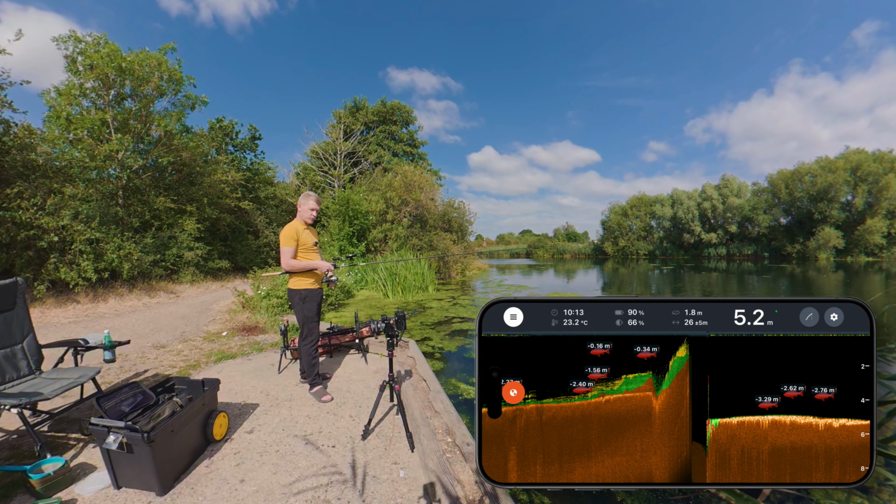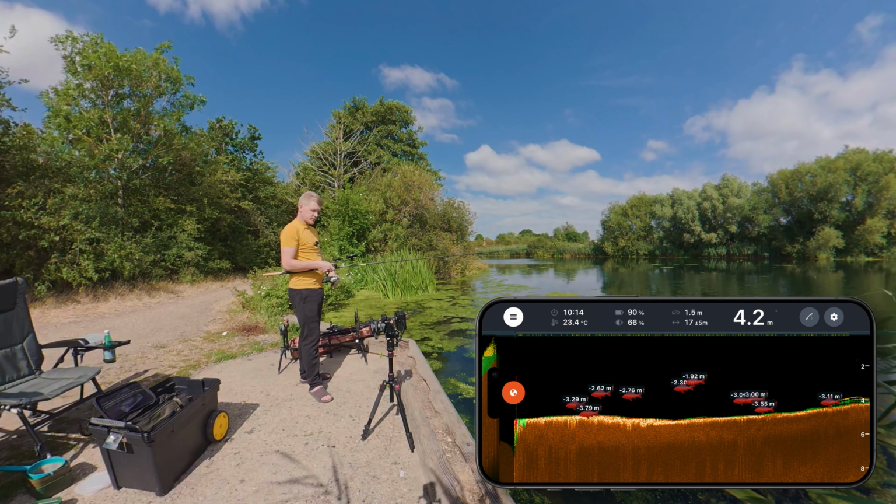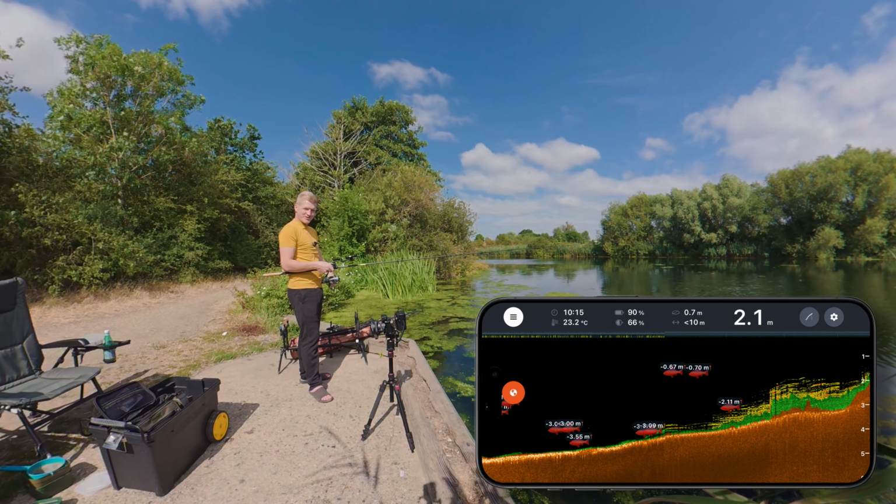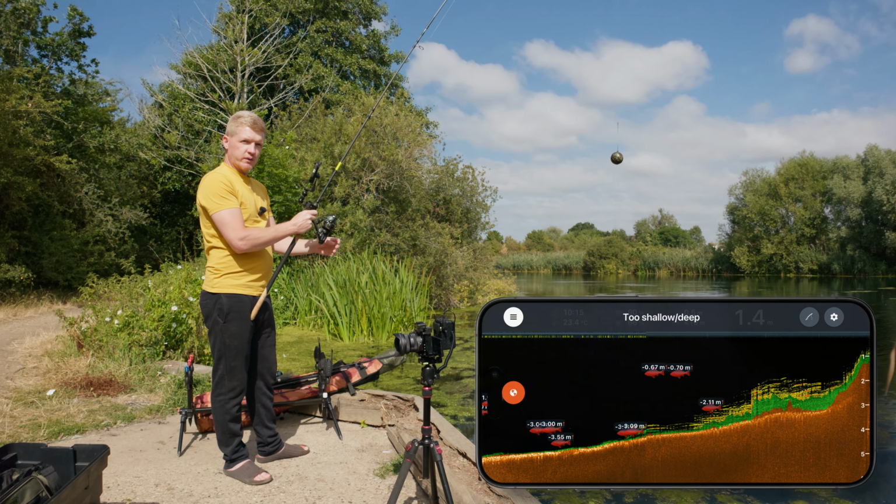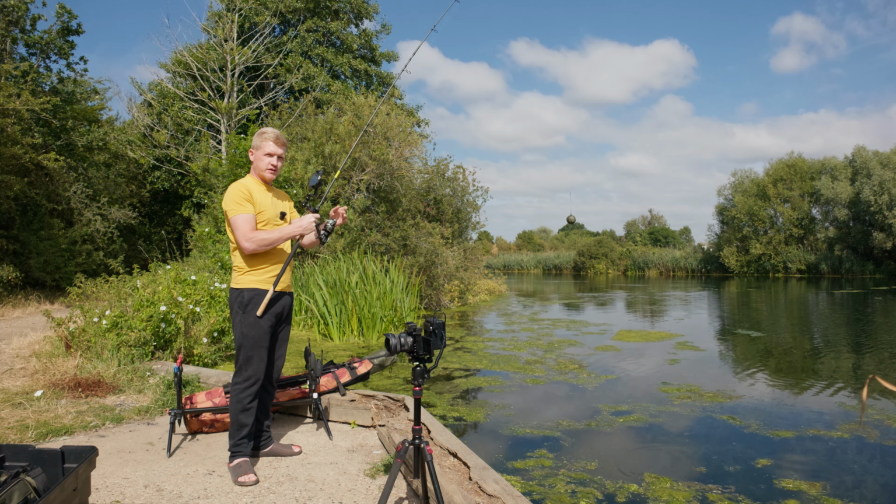Yes guys, it's looking better than ever. Showing so many fish. If I blank today, that will be impossible. Alright, it looks very nice. I'll just get my rods ready and start fishing.